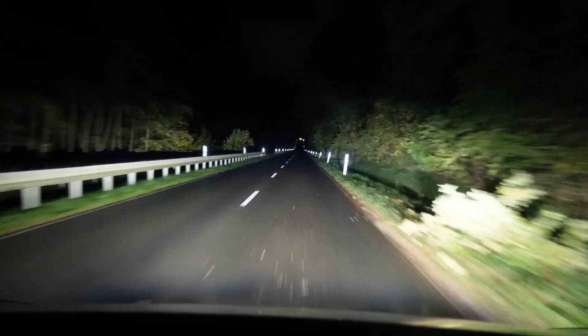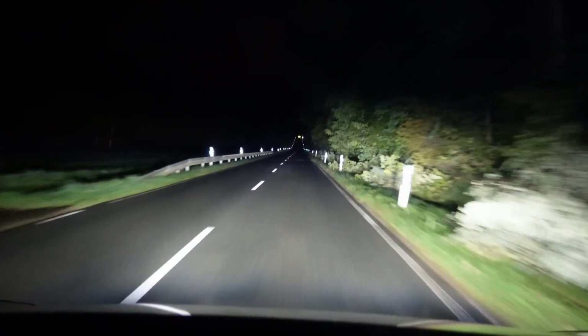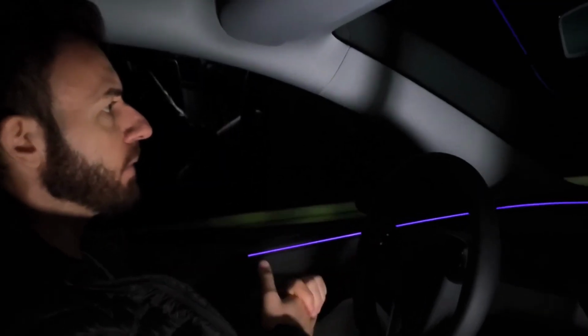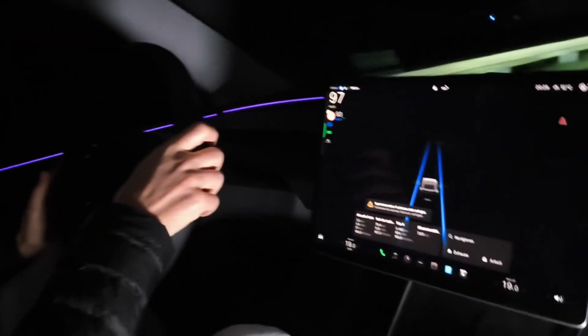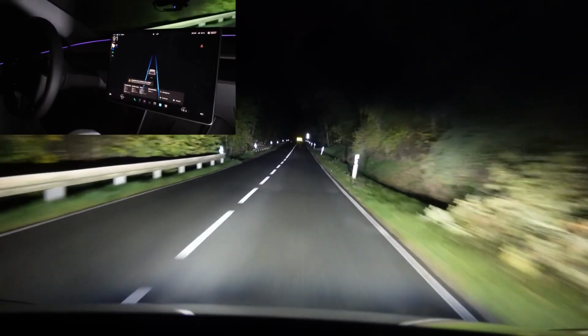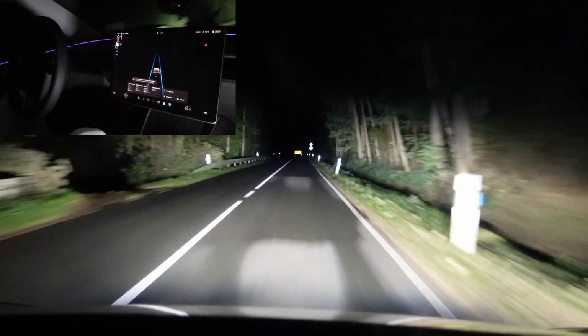That works quite well. Now I'd also like to activate the lane keeping assistant at this point. This is a very narrow country road, where for example the BYDs almost always have trouble keeping the lane. I might not go all the way to 100 because I don't feel so comfortable then. Let's do 90 and then let's see how well it does. But it's doing well so far. It recognized the lane immediately, and in that regard Tesla is still among the better manufacturers.